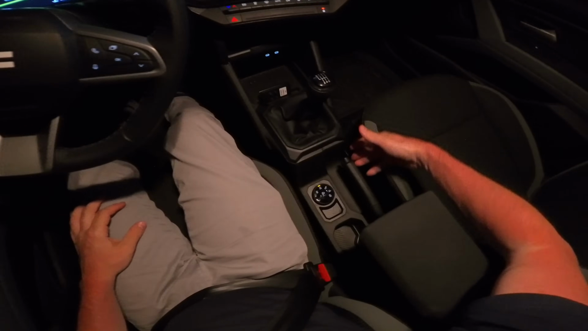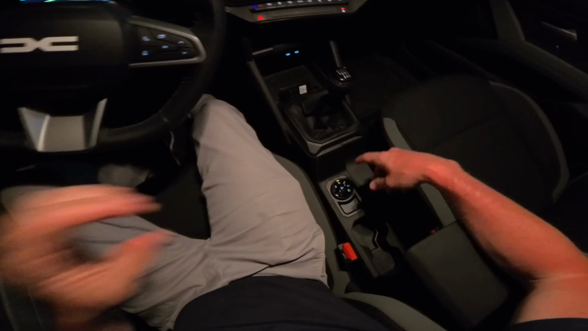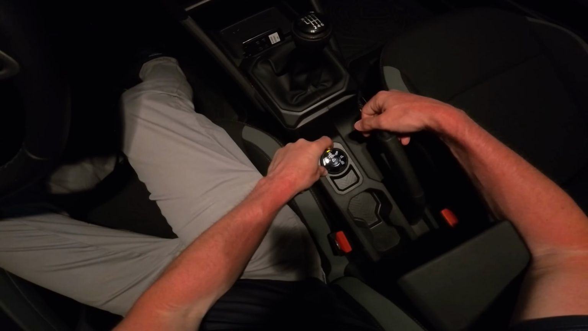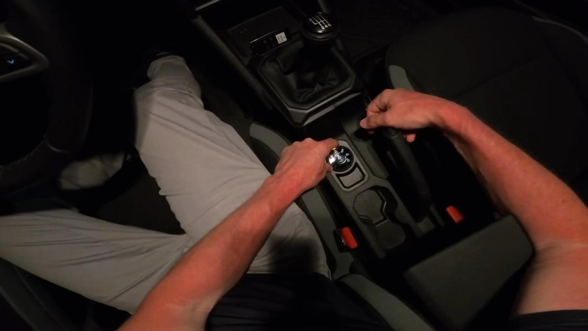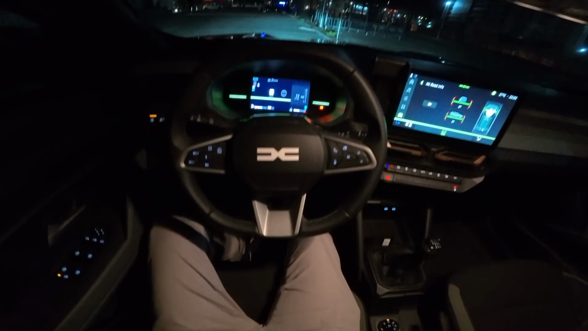So anyway, manual handbrake, put it back, and we drove only in auto mode. I forgot to drive in eco mode. Yeah, I will do a video where I drive only in eco mode. 7.7 liter consumption.